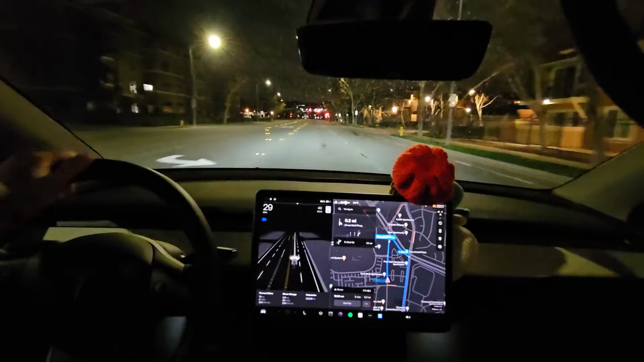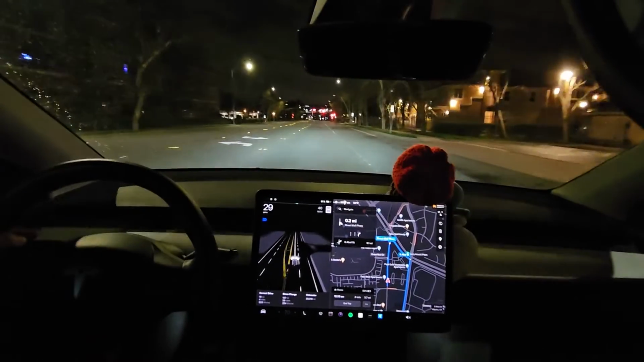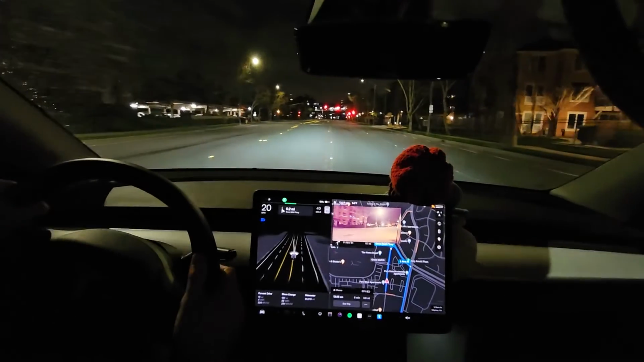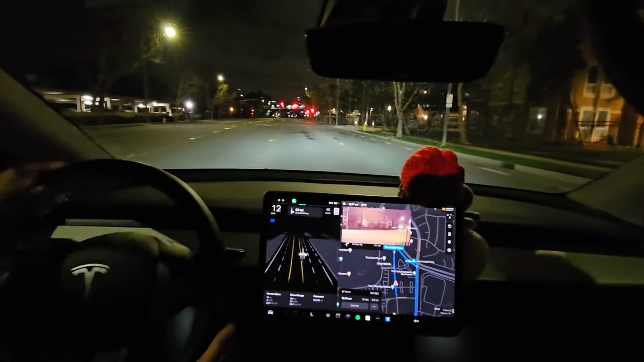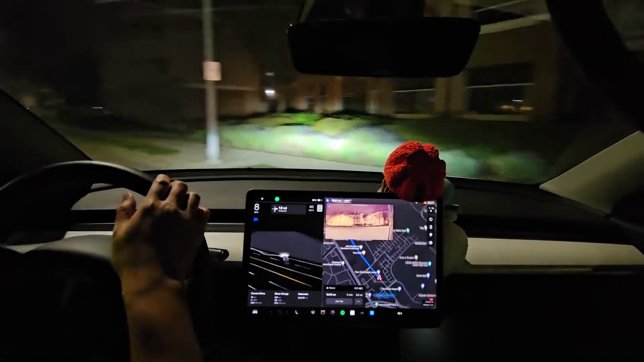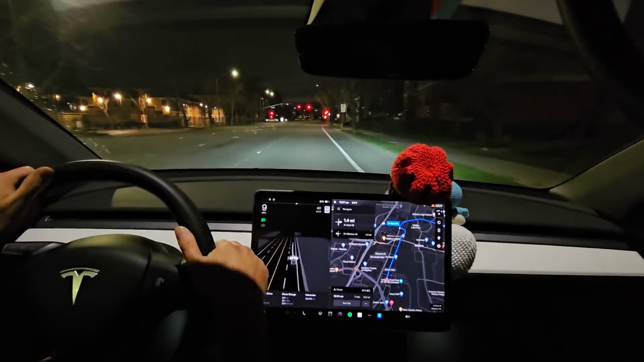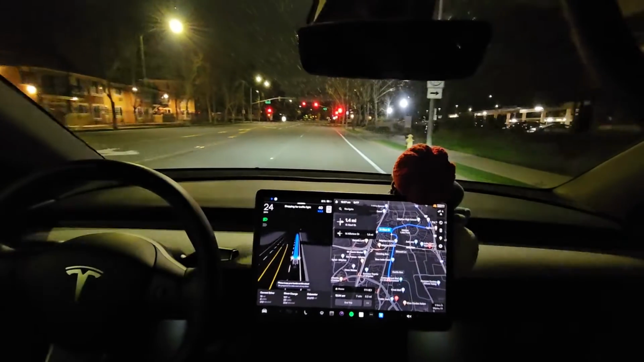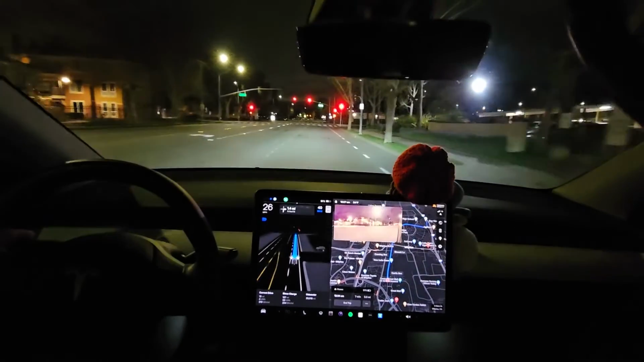Okay, so I want to start it from over here, so technically this is like a turn lane, so I'll just turn here. Okay, let's see if it will go straight. Okay, let's try it now. So let's see how it handles this. Actually, last time it was in the left turn lane.